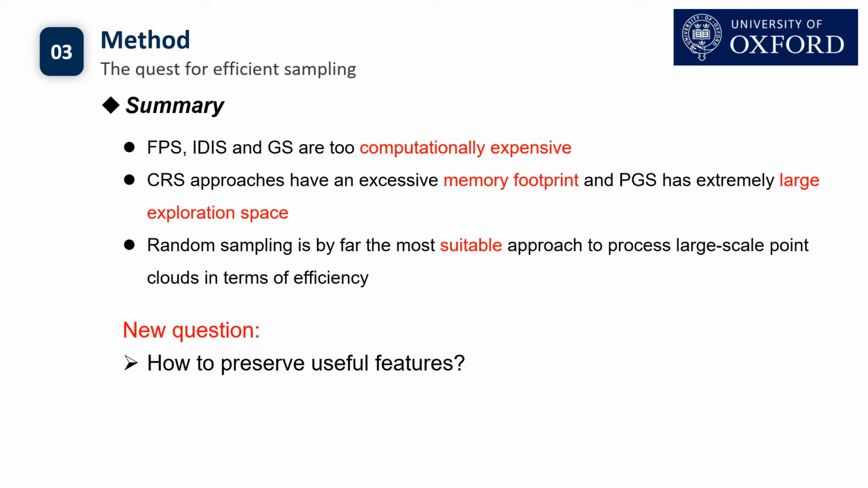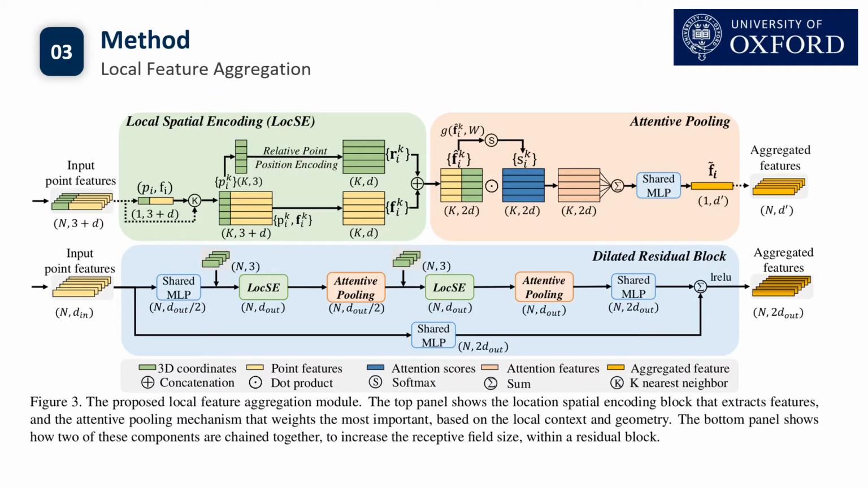However, the new question is, random sampling may result in many useful point features being dropped. How to preserve these useful features? To this end, we propose a powerful local feature aggregation module to progressively increase the receptive field for each 3D point, so that the geometric details are more likely to be preserved. As shown in this figure, it mainly consists of 3 neural units: 1. Local spatial encoding, 2. Attentive pooling, and 3.